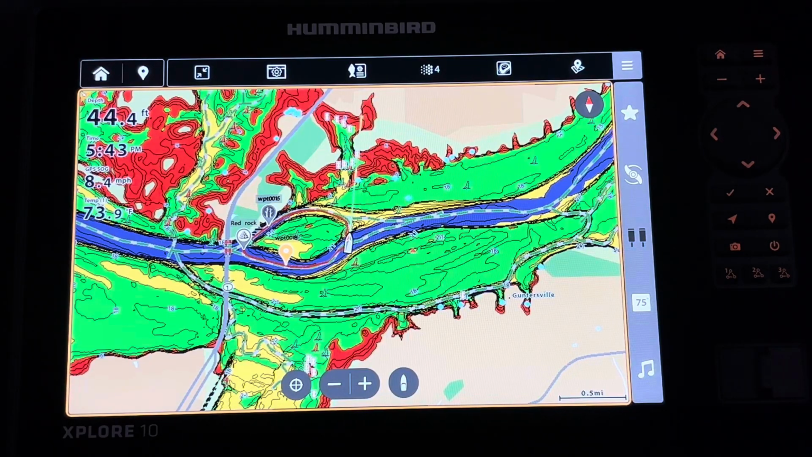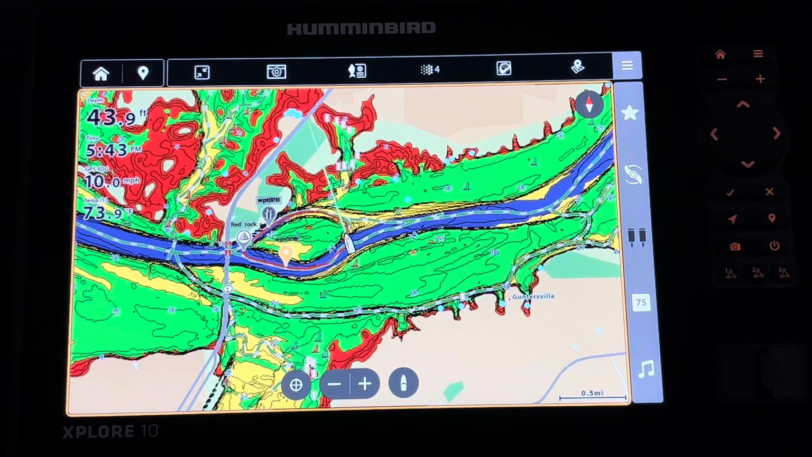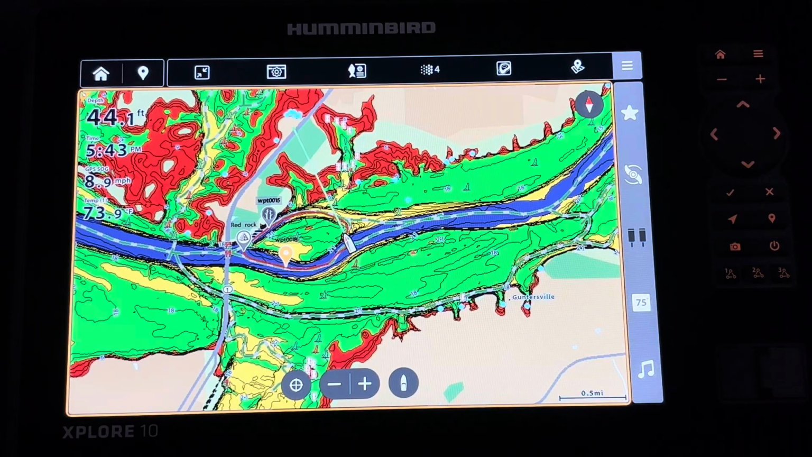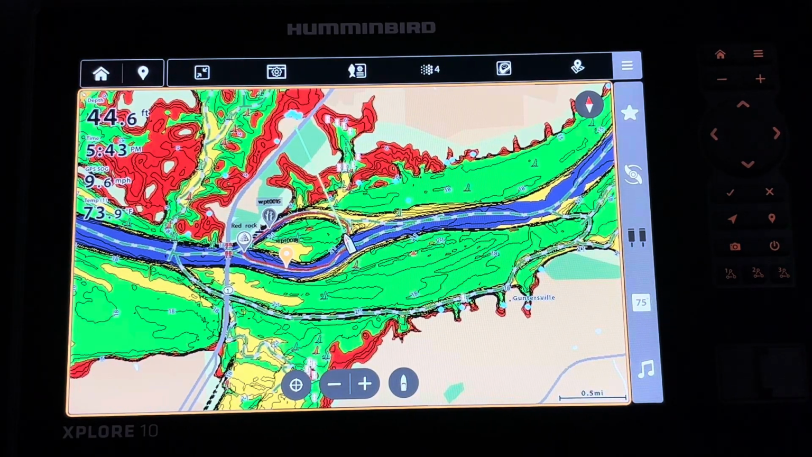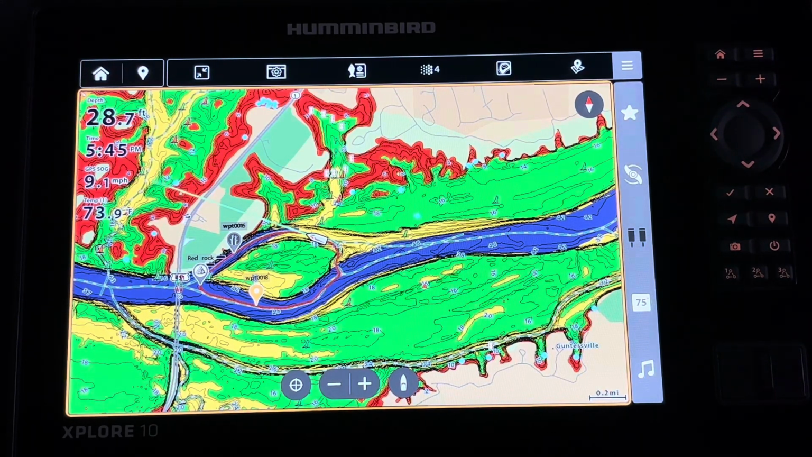Explorer units have a high-definition mapping card included that is preloaded with over 13,000 lakes and complete coastlines in the US and Canada. This LakeMaster CoastMaster VX card gives you the ability to do 4 depth highlights, and this can be really helpful at learning new bodies of water when studying contours.